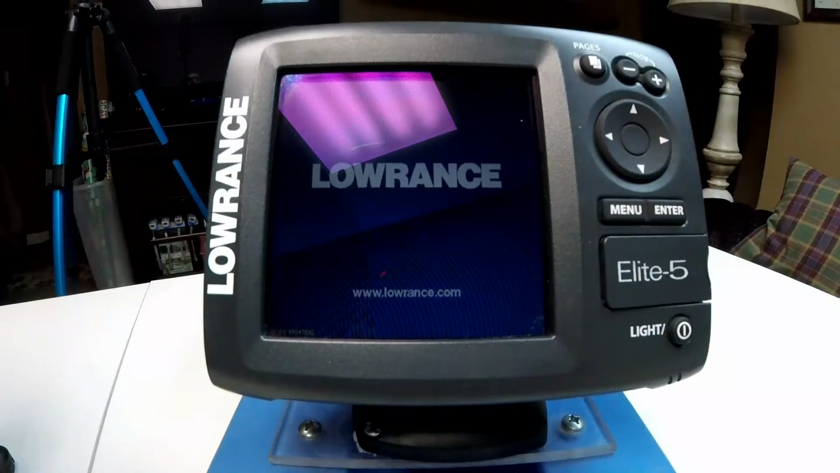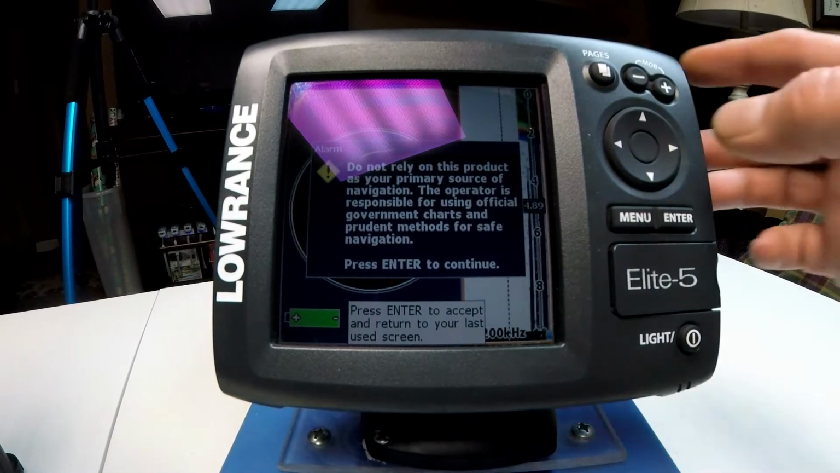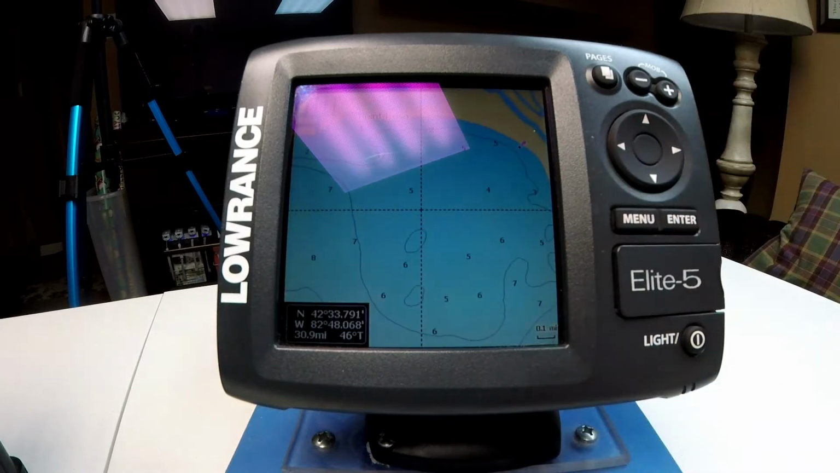There are times that I prefer the LCD because it allows me to use a map card. So for instance, my Lowrance Elite 5 unit, I have a Navionics map card in it. So just like I would use my mapping chip on my boat to locate lake structure, I can use my mapping chip in my Elite 5 unit on the ice to locate lake structure.